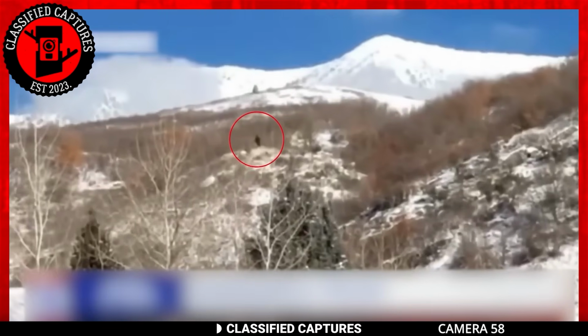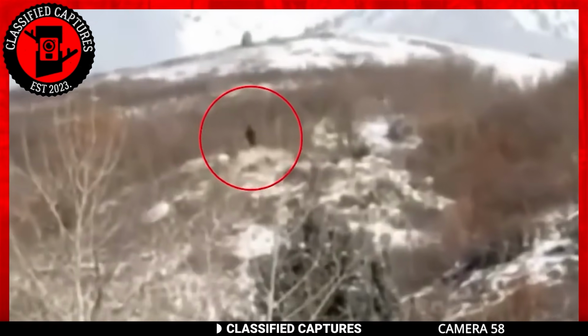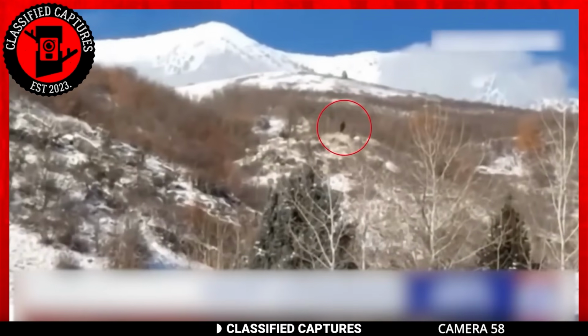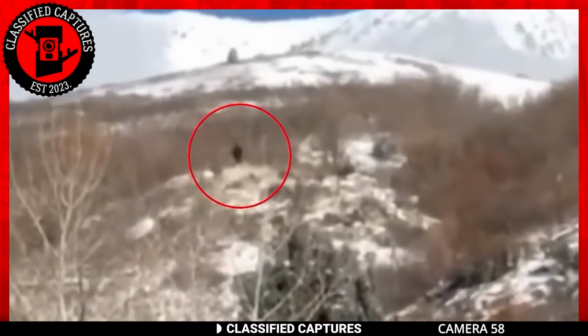No other animal aside from humans moves like that, unless someone thought it was a good idea to climb a mountain wearing such a costume. There's no way that it could be human. I don't want to say it, but this is definitely another Bigfoot sighting.